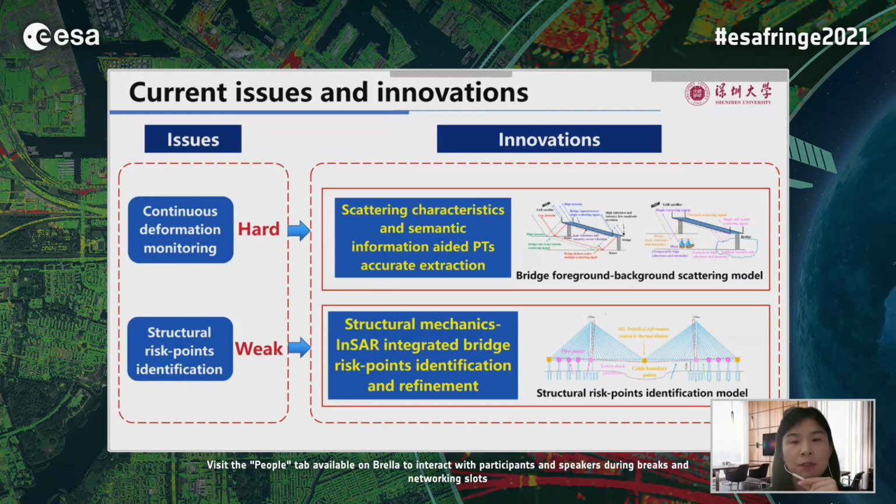Secondly, most previous studies identify structural risk points only based on InSAR measurements without considering the different structural stress and deformation modes of the different bridge components. This would lead to high false alarm and misdetection rates in structural risk identification. In this study, the structural mechanics model will be introduced for mechanical property degradation analysis to improve the reliability of InSAR-based structural risk identification.